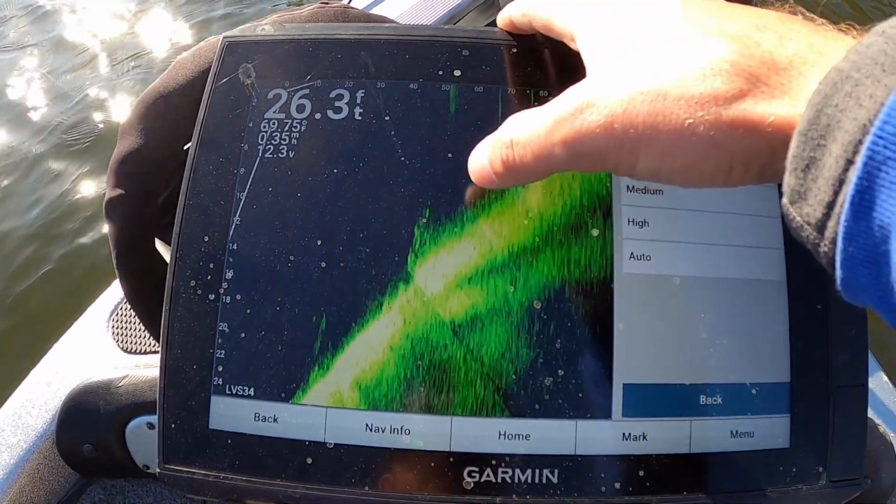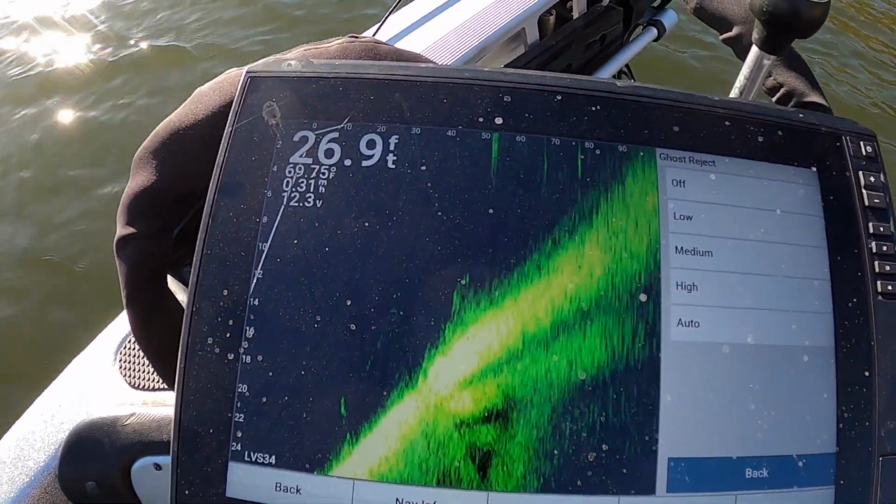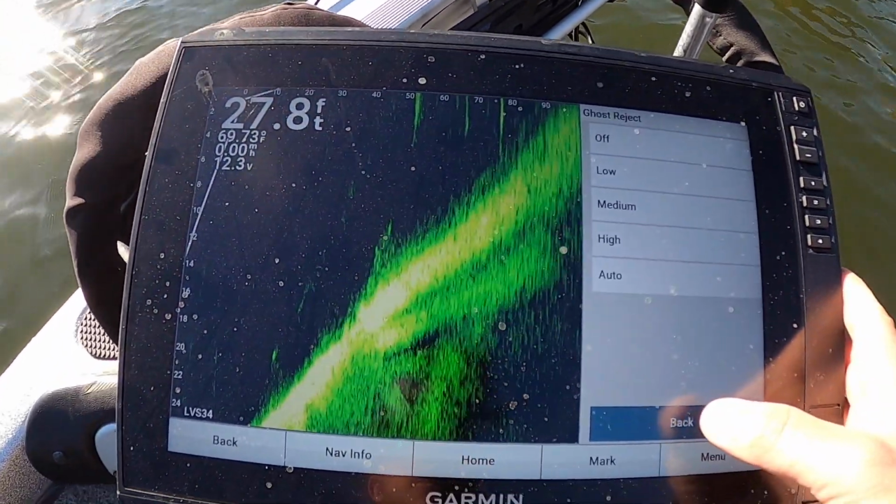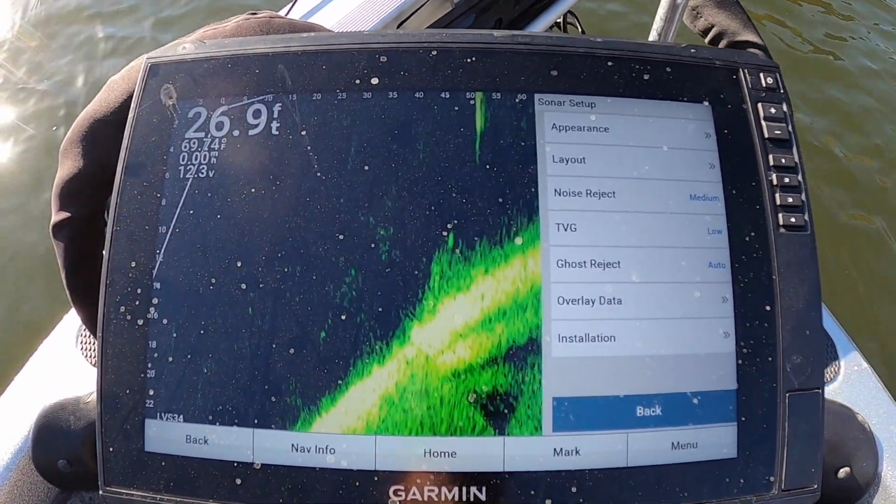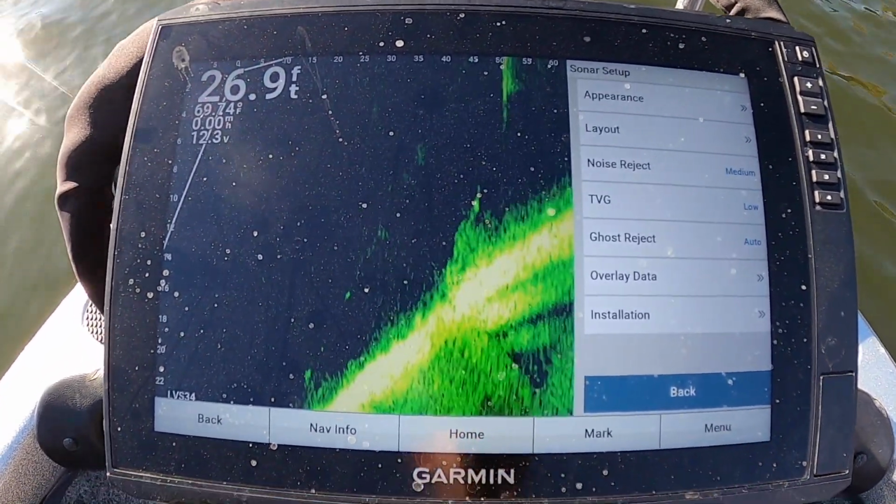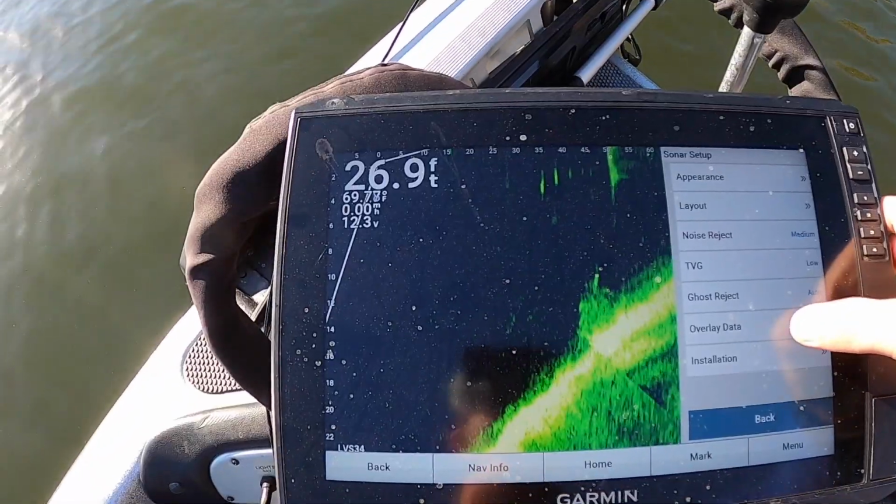If you're having, you know, a ghost tree issue still, you might want to turn that up to high, or I would recommend looking at your installation for possible interference, and then check your transducer as well. Make sure you don't have anything on there that's causing some sort of issue, like a defect or a rock chip or anything like that. Can sometimes cause the beams to do weird things, and then you're fighting a ghost image on your screen that's there all the time. Then we've got our overlay data.